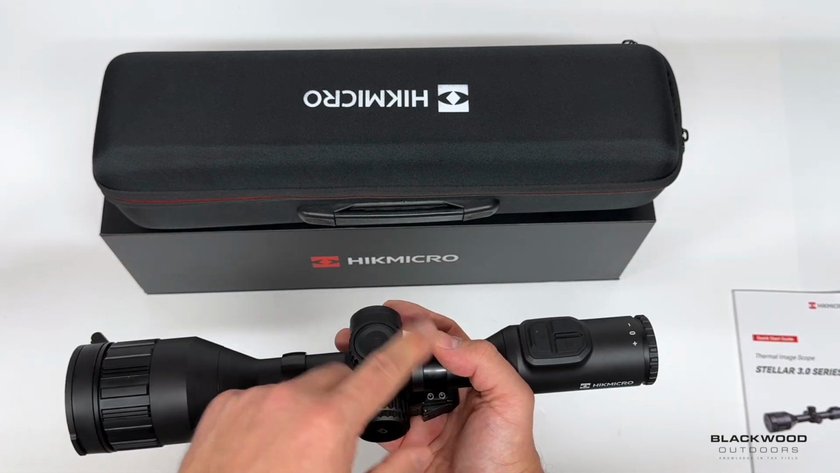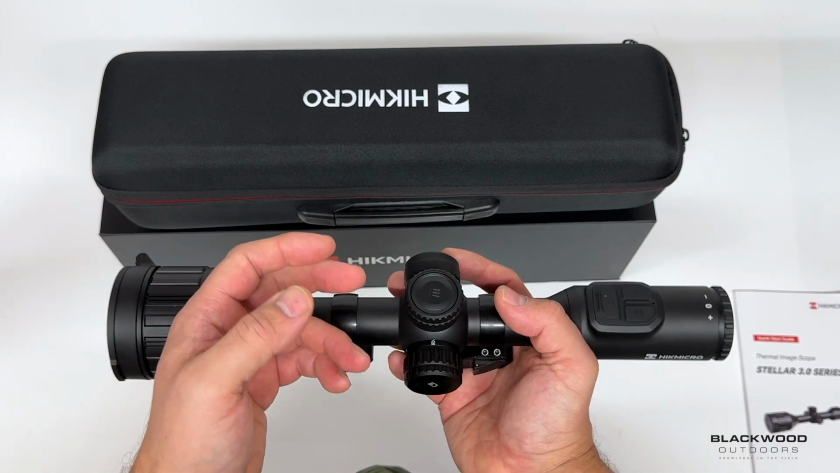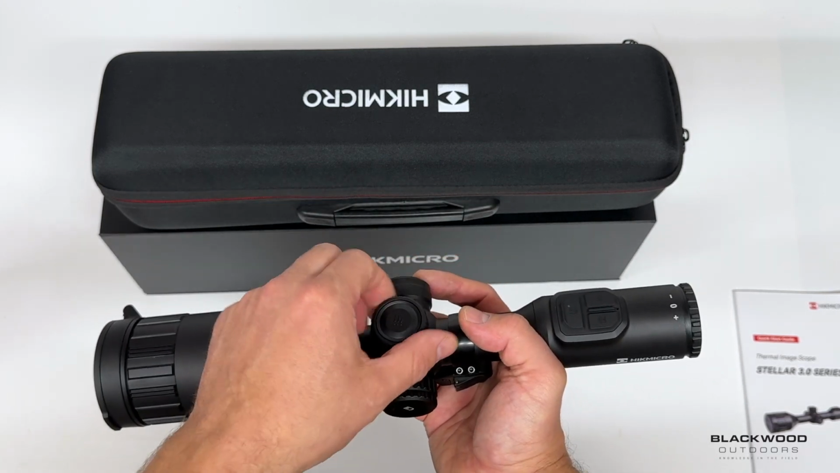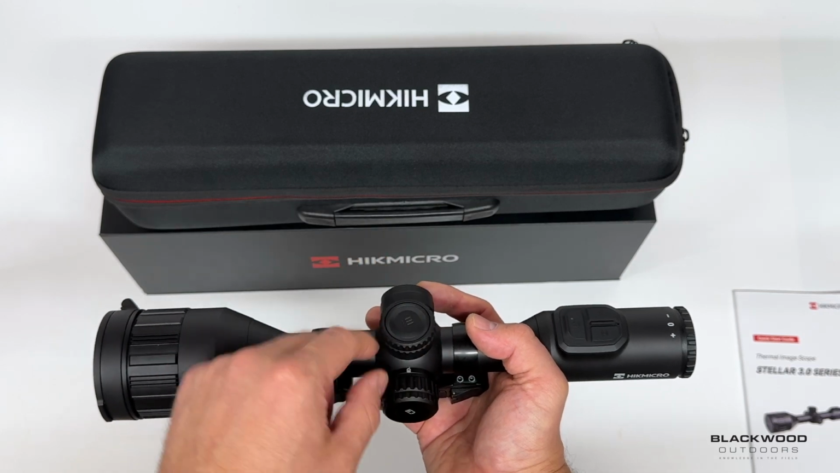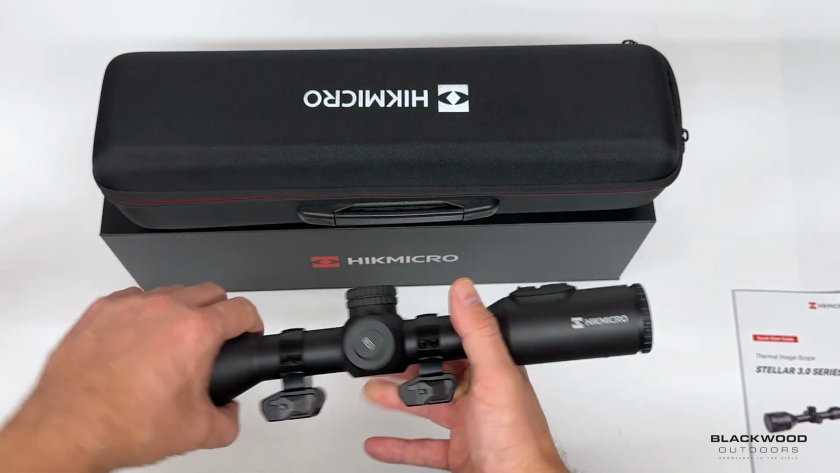At the top of the unit, similar to the Stellar 2 models and Alpex, etc., the new 4K, you've got your top encoder wheel. So single press, nice incremental movements there. Single press will activate your colour palettes. Long press into your menu functions.